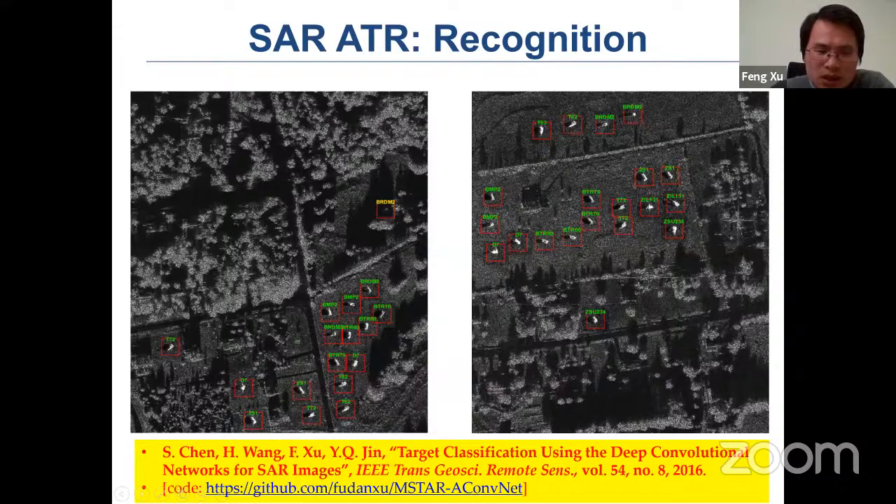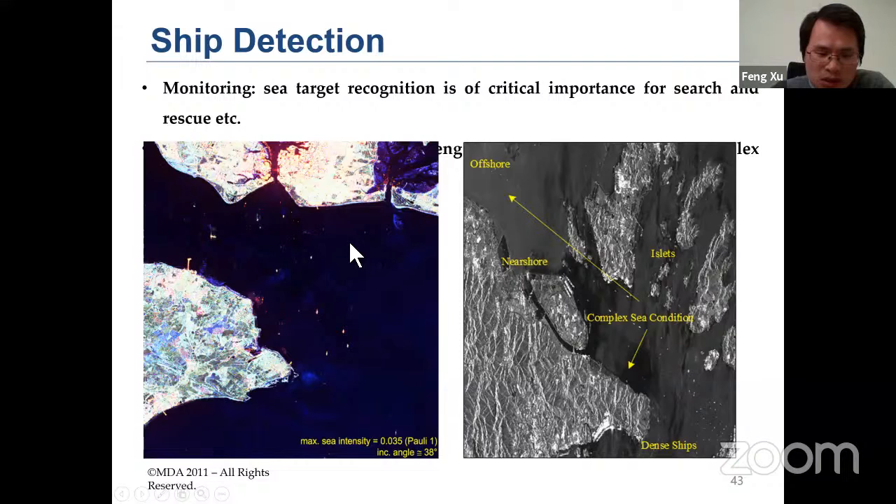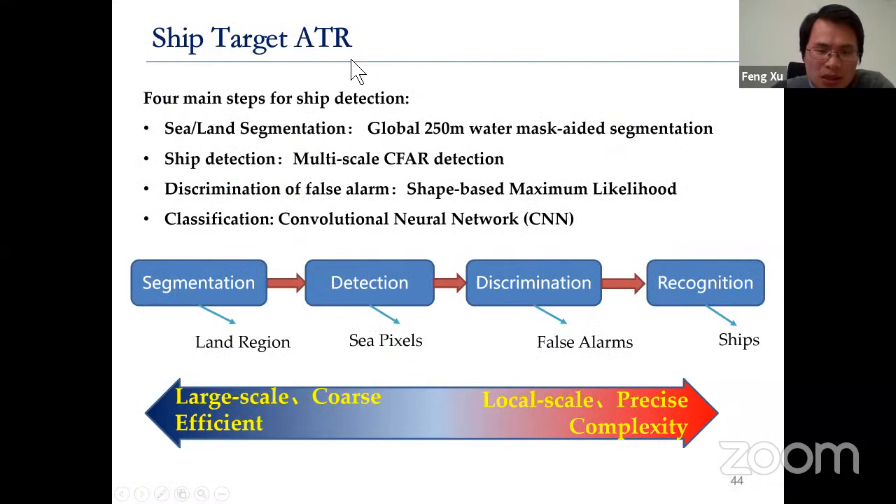For sea surface targets, we also did quite a few works. For sea target ATR, the key is how to implement a highly efficient method. So we employed a multi-stage strategy.